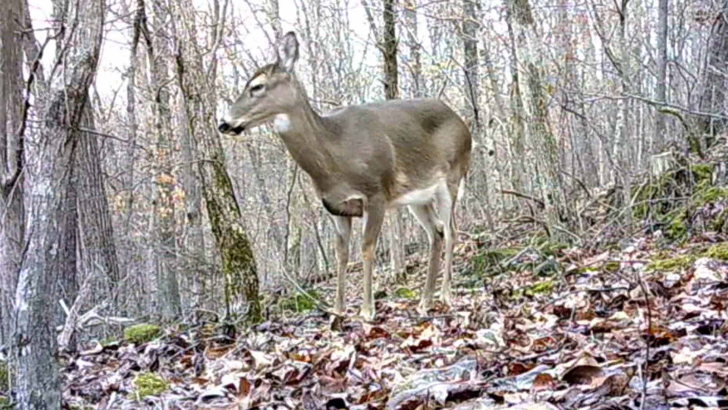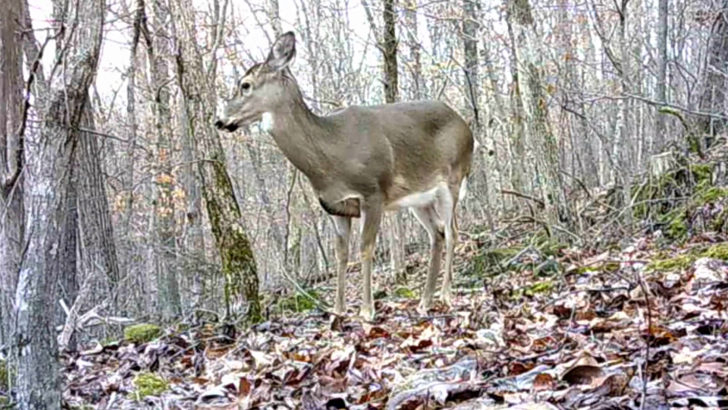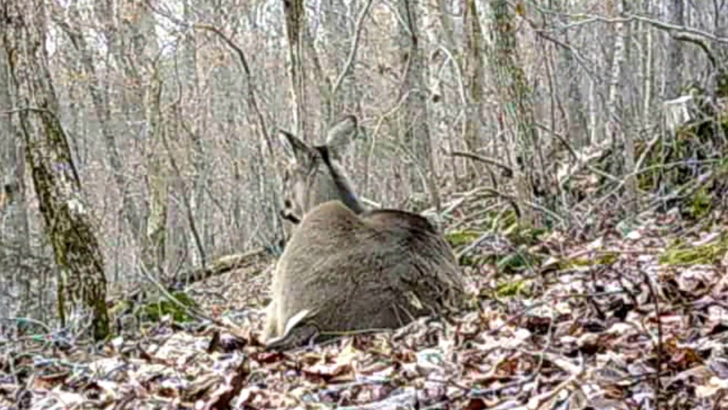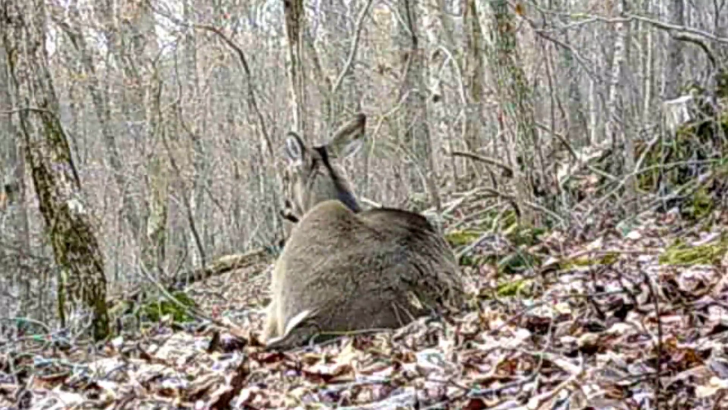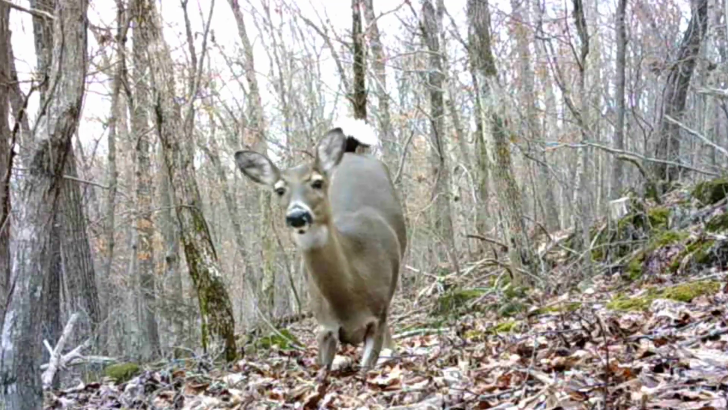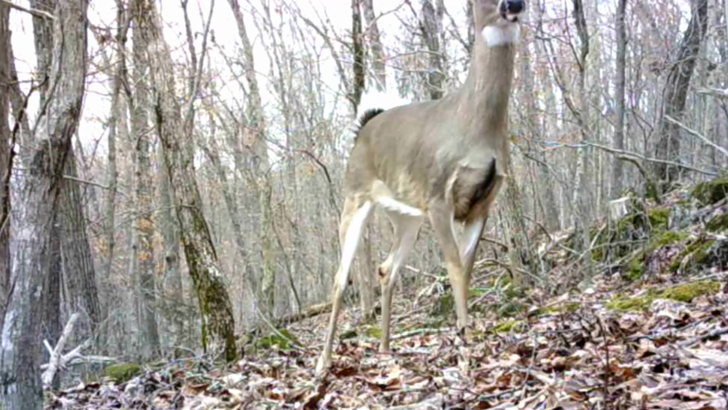These does, they just watch out for these coyotes, whatever's strange in the woods, and they'll just lay down, take them a nap. About everywhere they go. But it don't last long. They're up moseying around again, trying to figure out where everybody else is.